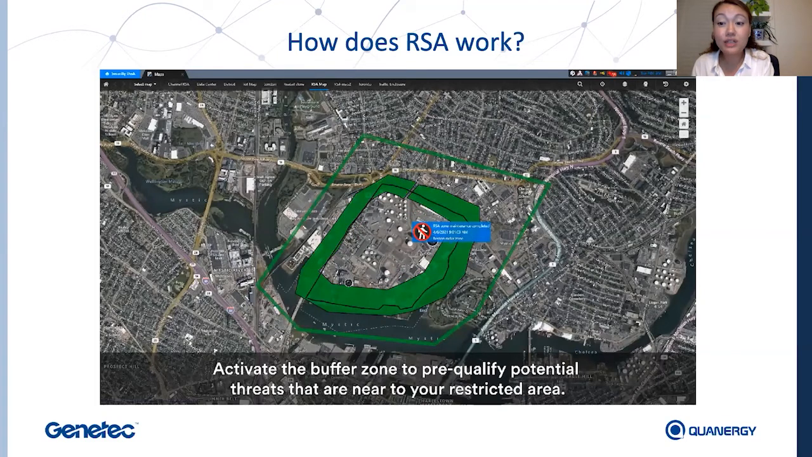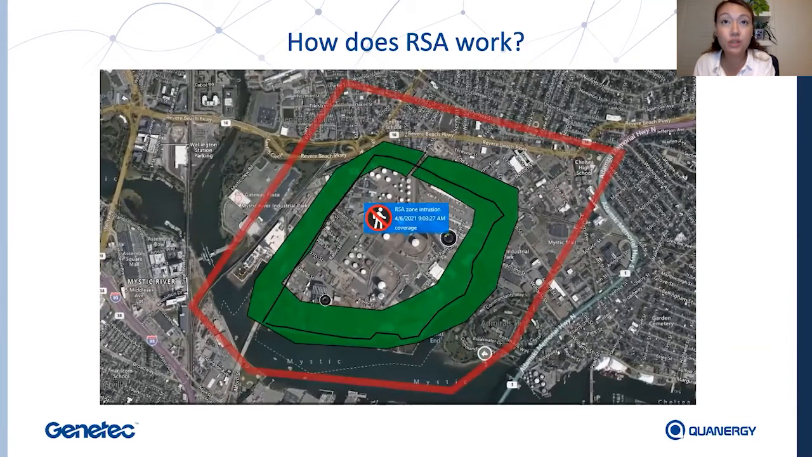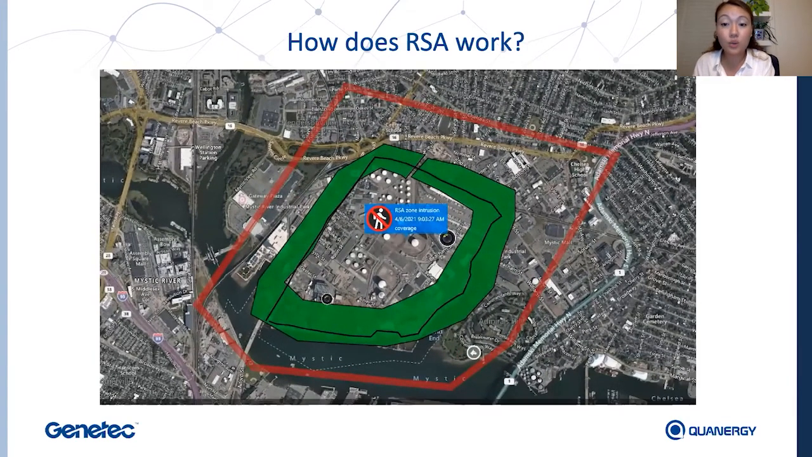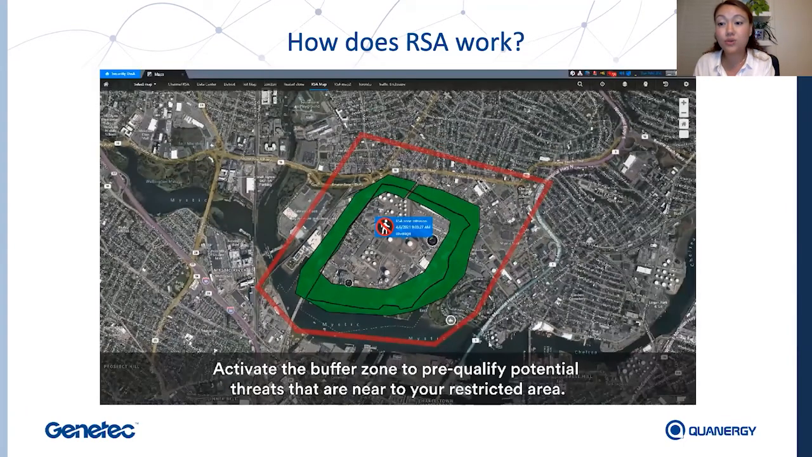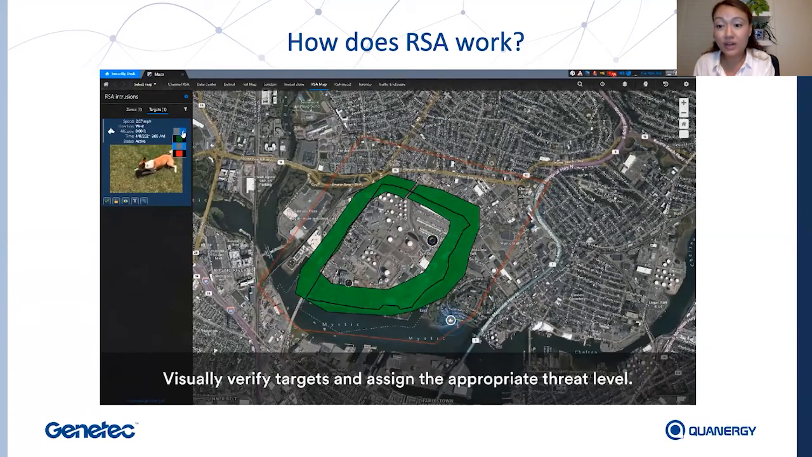Next, you'll see this green line on the outside area of the restricted zone. This is the buffer zone where we can activate to allow you to pre-qualify potential threats before it reaches your protected zone. So when a target actually enters into the buffer zone, you can select the target icon to visually verify it and then assign a threat level to it, as seen here with the dog. We know that it is safe and it is not a threat, so we assign it as green, meaning that it's safe. So by changing this level, we kind of provide additional information for the system to alter behavior.